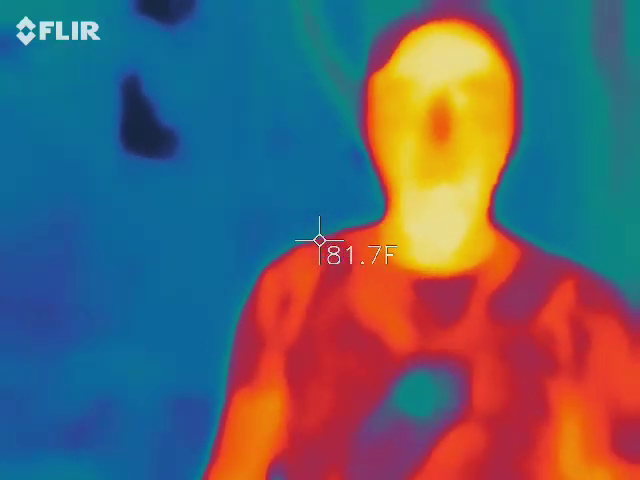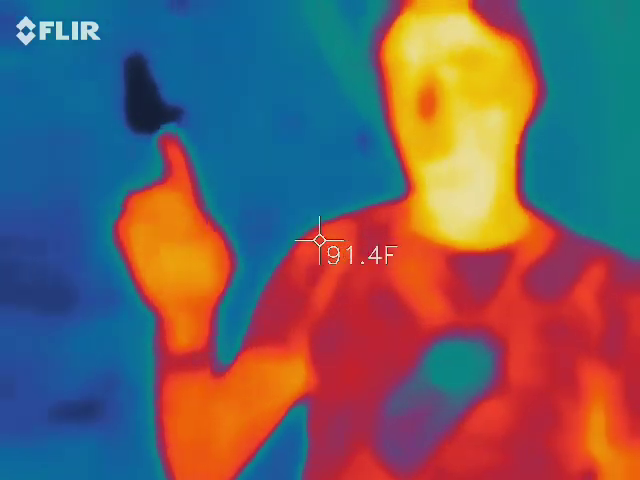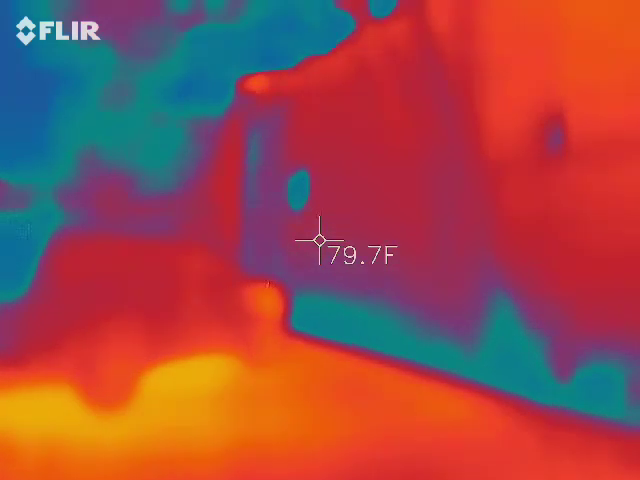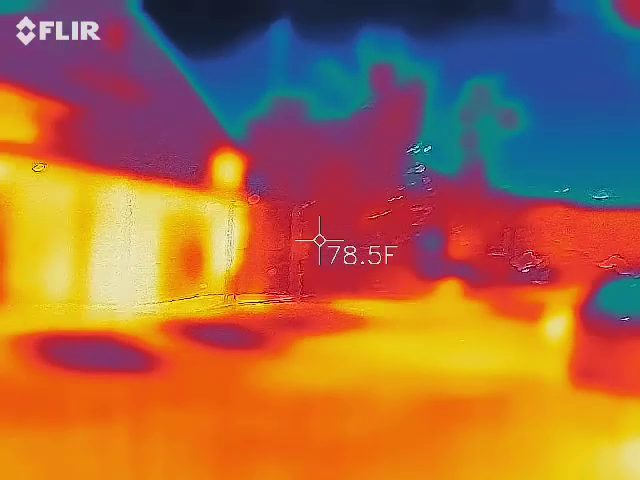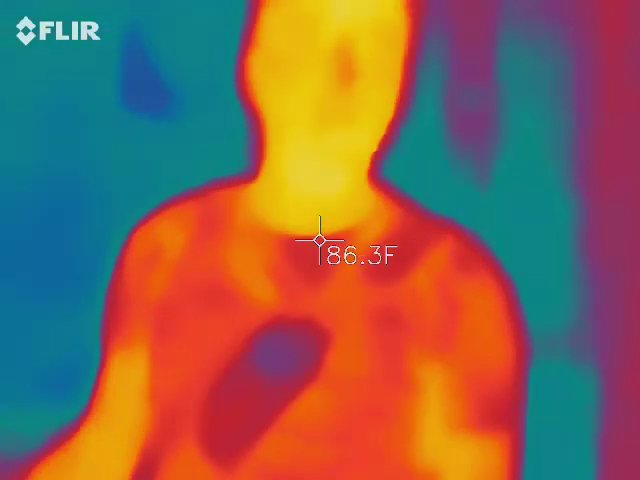Okay. The other cool thing here for you is because we have asphalt, brick, metal, foliage, cars. Also, just so you know, people get really weird about us filming cars. So if somebody's walking up to their vehicle in one of these lots we're going to be in throughout the night, just be casual with your phone. People get really weird about it.